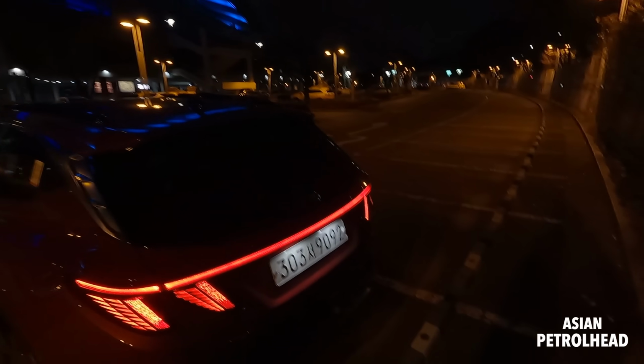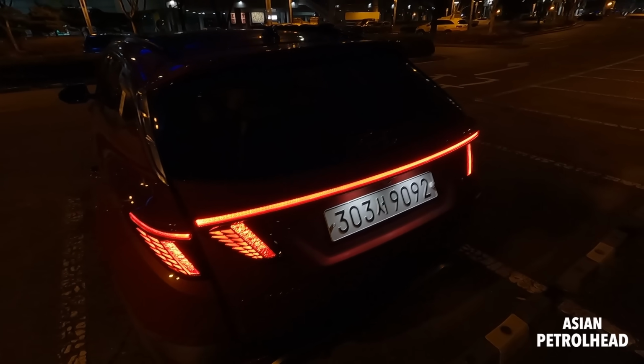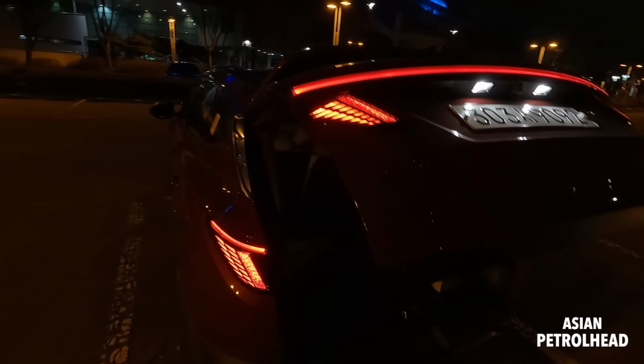We also have a silver skid plate and some patterns on the bottom. Trunk size, pretty large. This has about 622 liters VDA standard, which is pretty darn good for this class, I think. So for more about the trunk, you can refer to our daytime review.